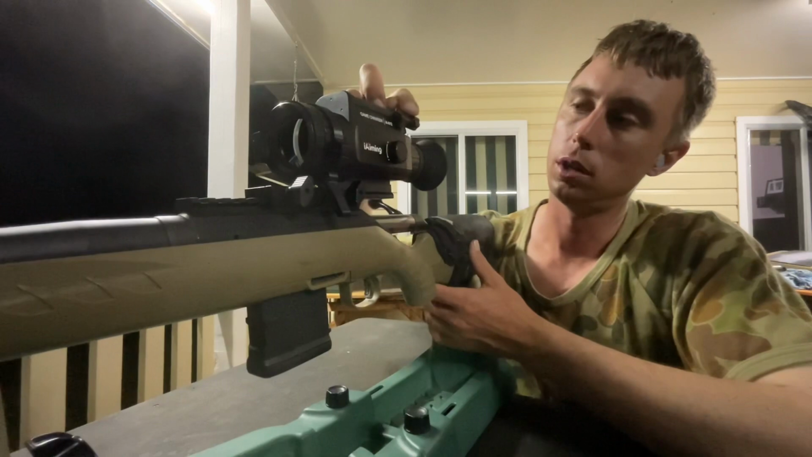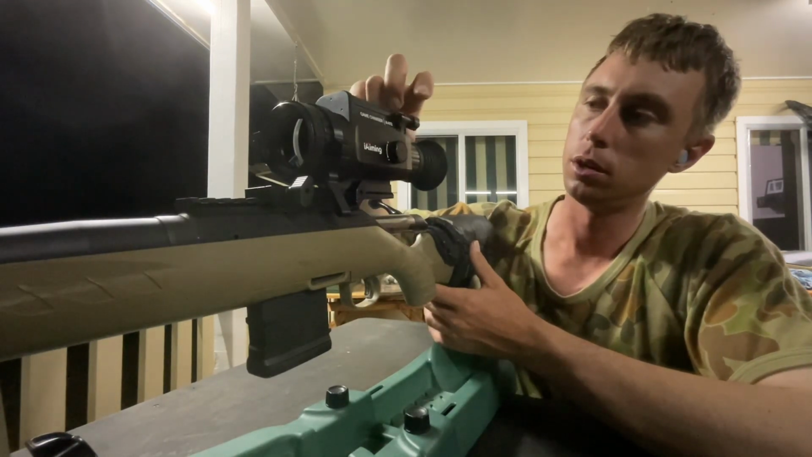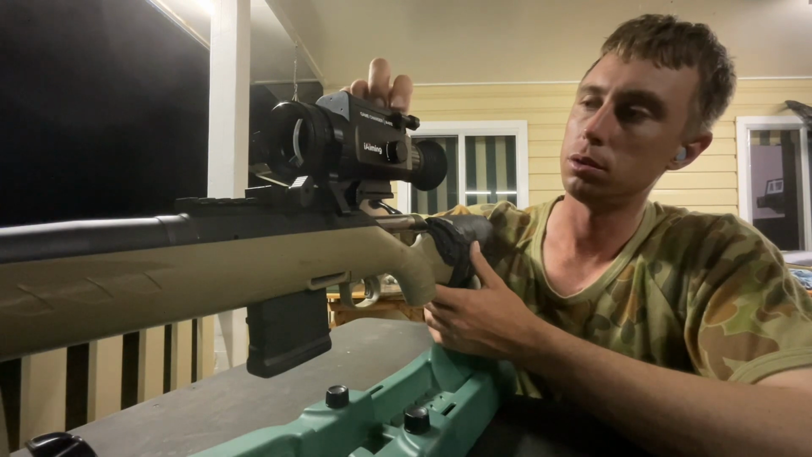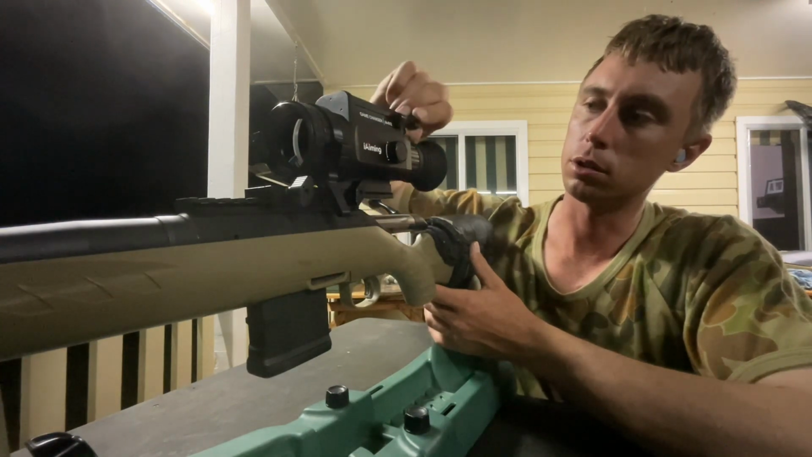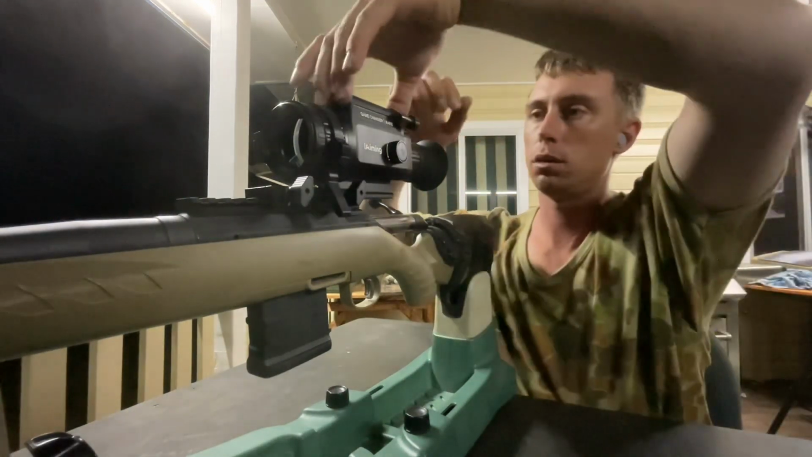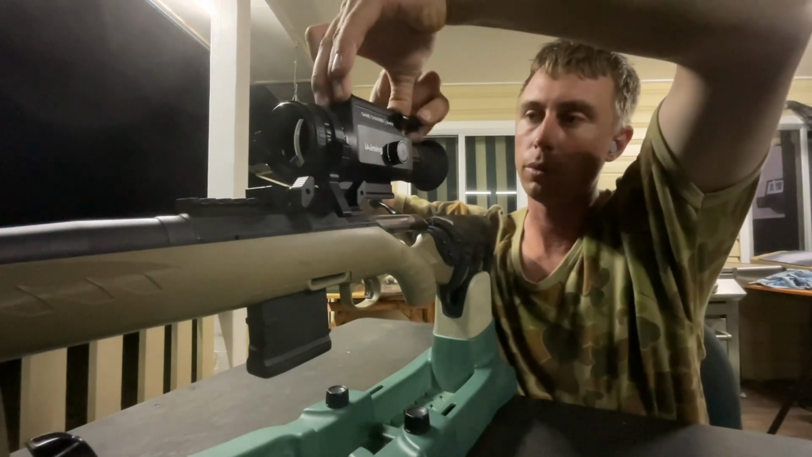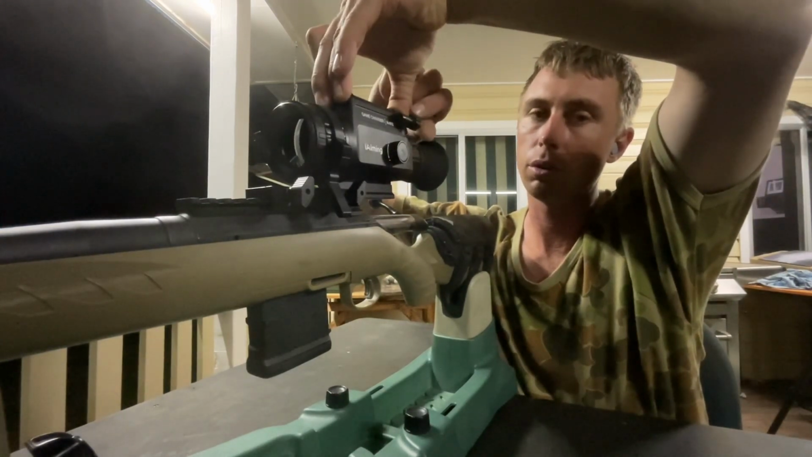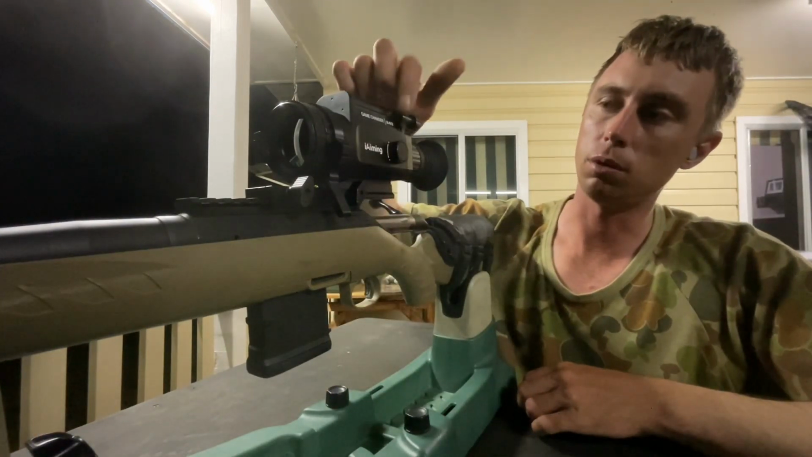Also, another con, not really a con, but just something to watch, with the battery door, the thread in here was quite dry when I got it, and I like to hold that shut, like press it back together before you start screwing it in, otherwise you could cross thread it fairly easy, and you don't want to be cross threading.